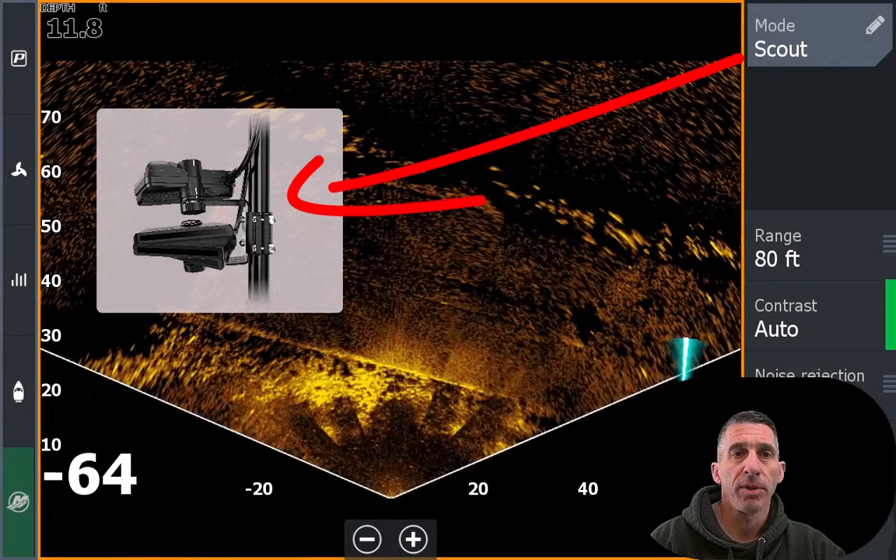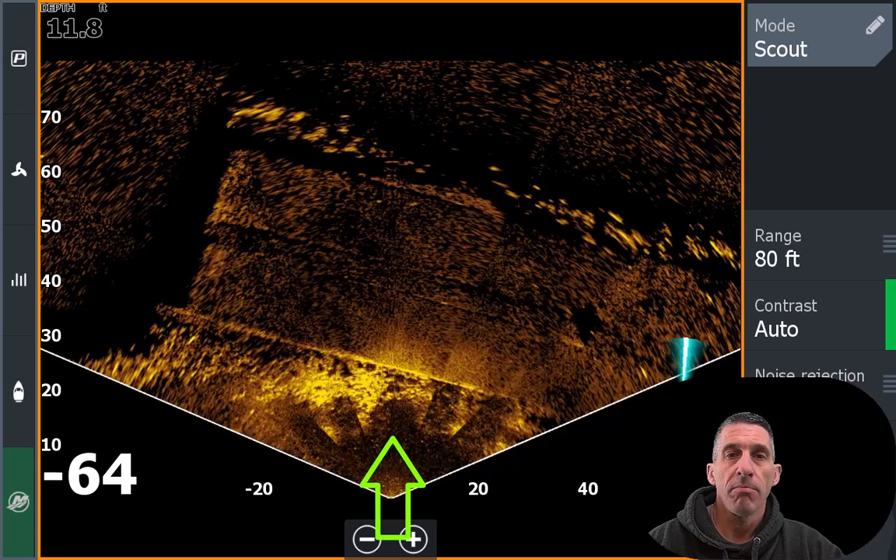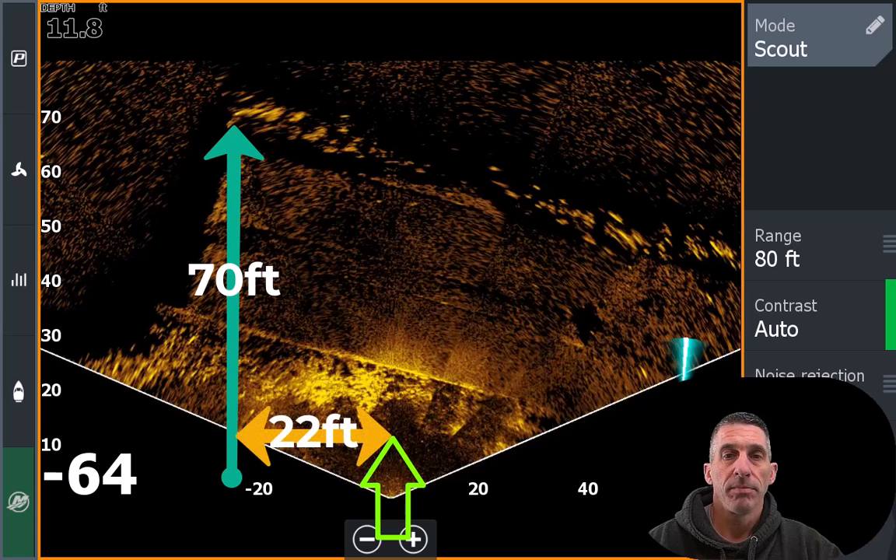Let's get to it. But let's take a look at this example here. It's going to go through and pretty much show us kind of that overview of what it does. If I'm marking something at the end of this structure, what I need to do is look at how far out and how far over am I going to have to cast to get there. So you're going to have to cast over 70 feet and to the left about 22 feet just to make sure that you get to where the target is.